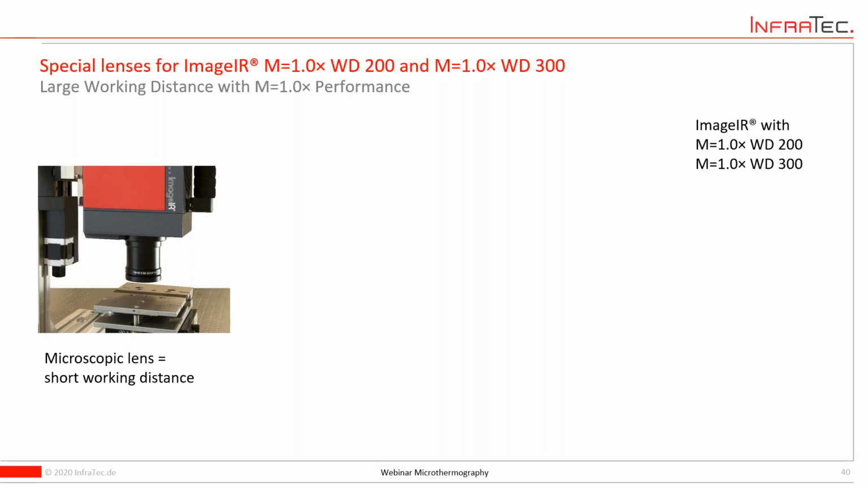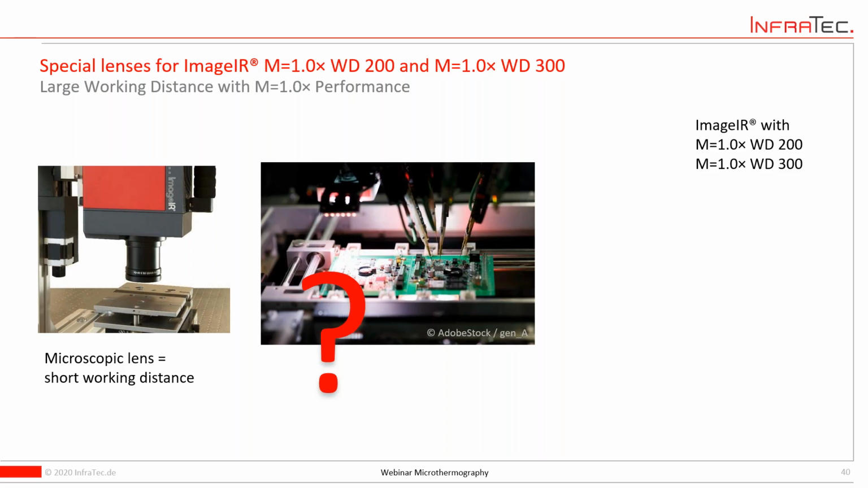Another nice feature of our products for the ImageIR are microscopic lenses with a large working distance. So typically what you may imagine is a microscopic lens comes together with a short working distance. This can be challenging when you have a setup like this, when you want to do the measurements in a larger working distance, if you need this.